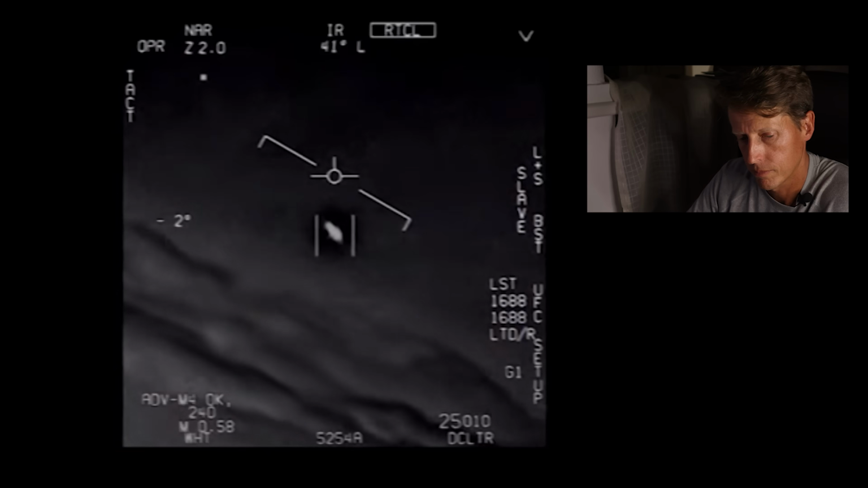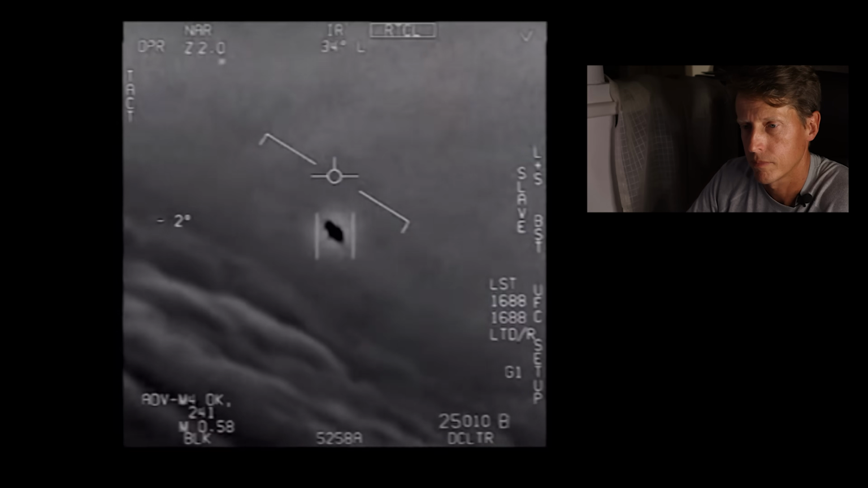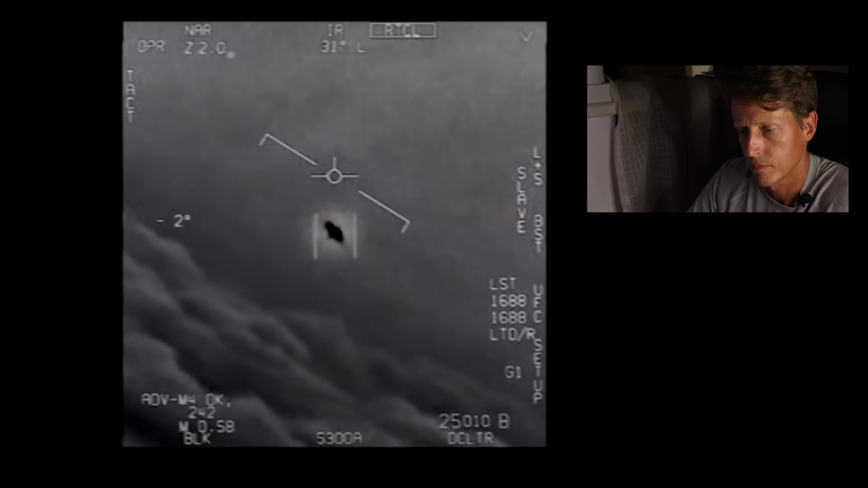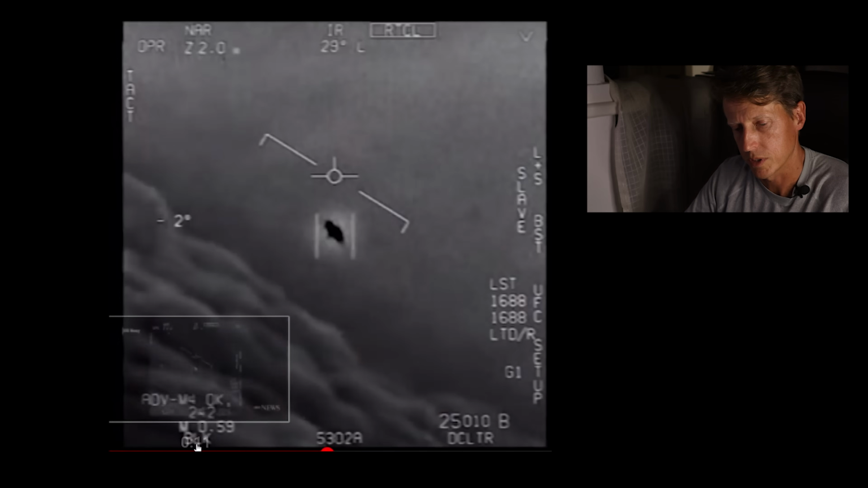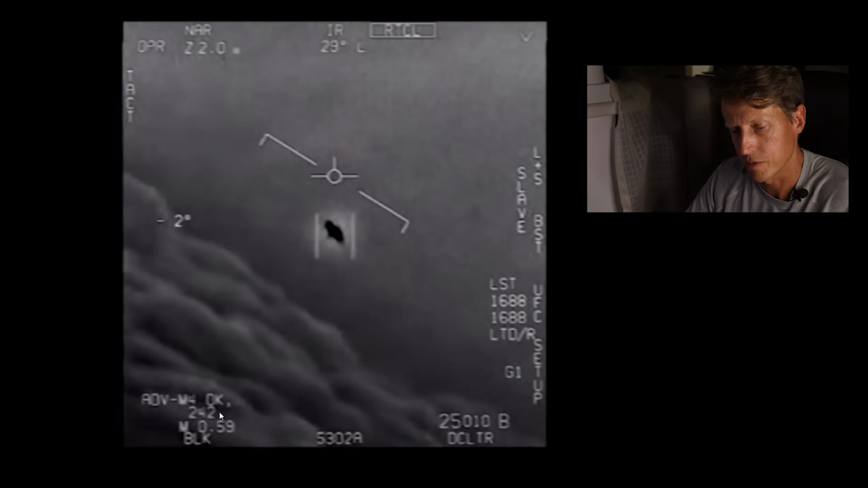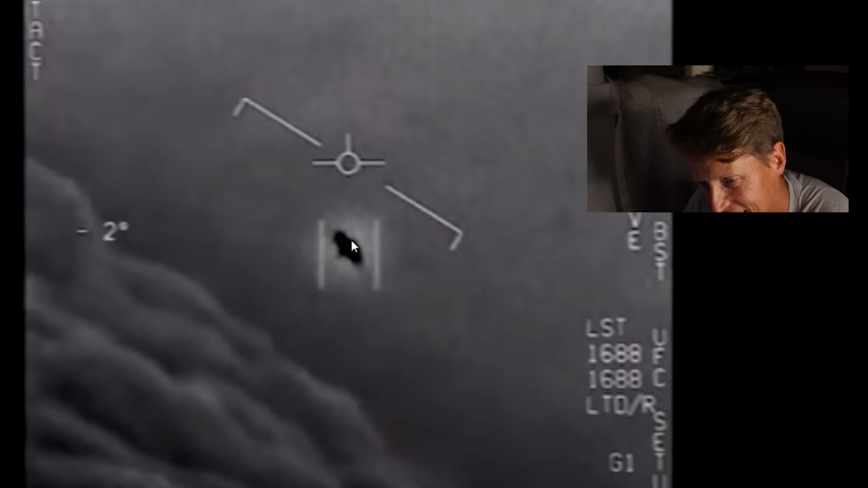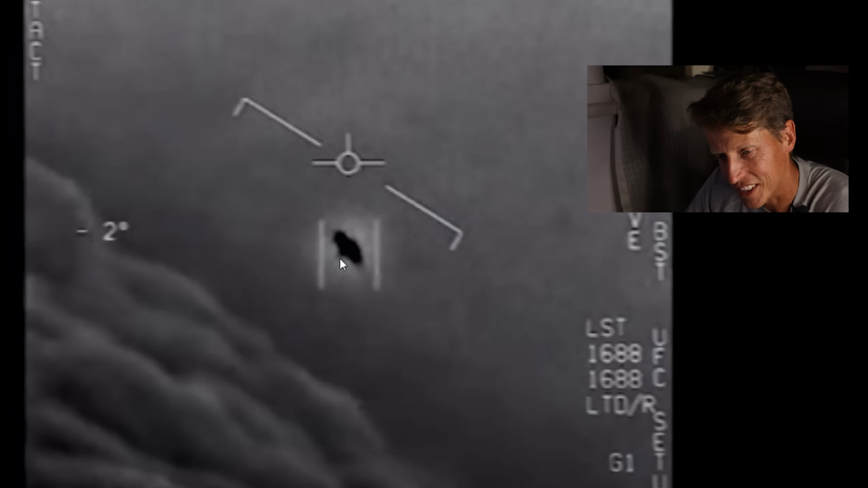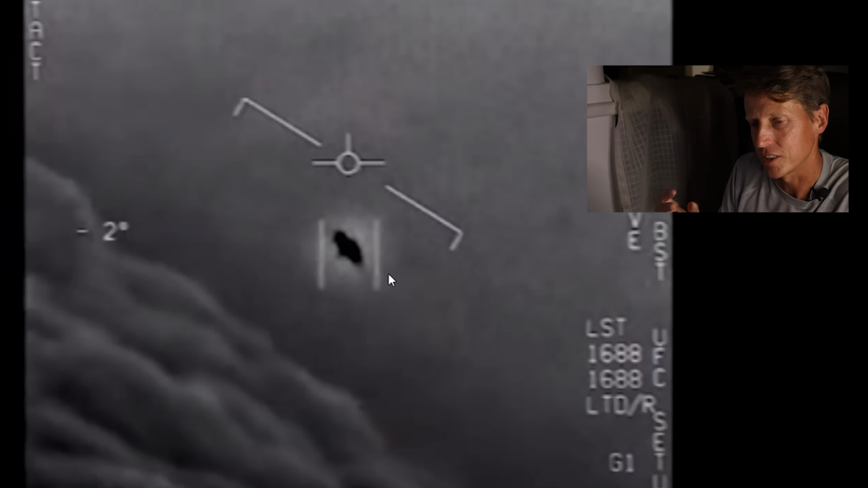My gosh. They're all going against the wind. The wind's 120 knots from the west. Look at that thing, dude. So that's where they swapped. You see, now they went to black. So yeah, they're going 242 knots. And now just look, okay, so that is detailed, okay? So you can clearly see that it is the heat signature.